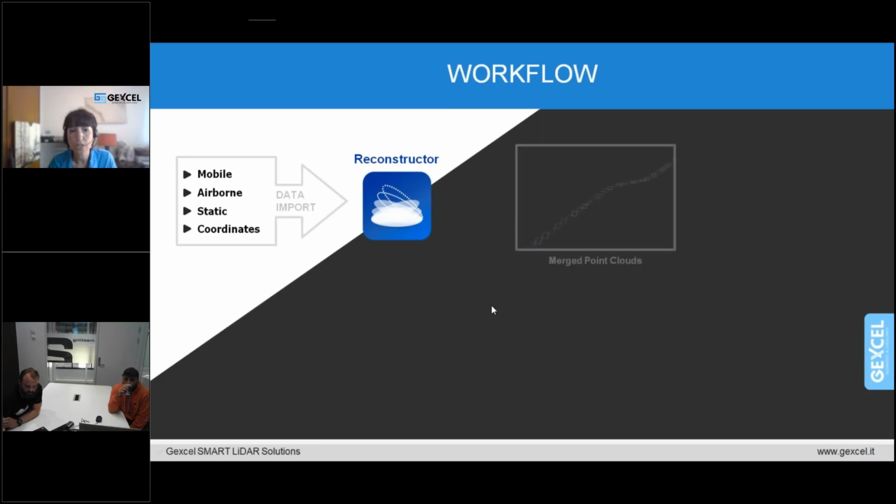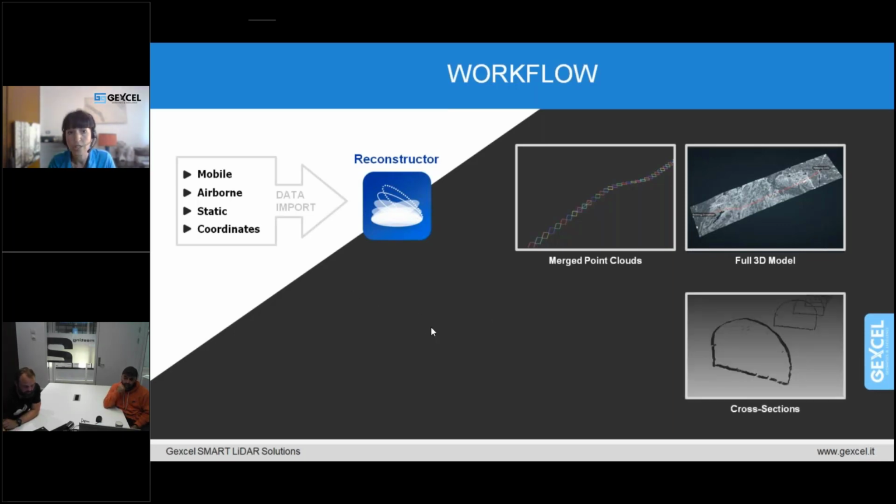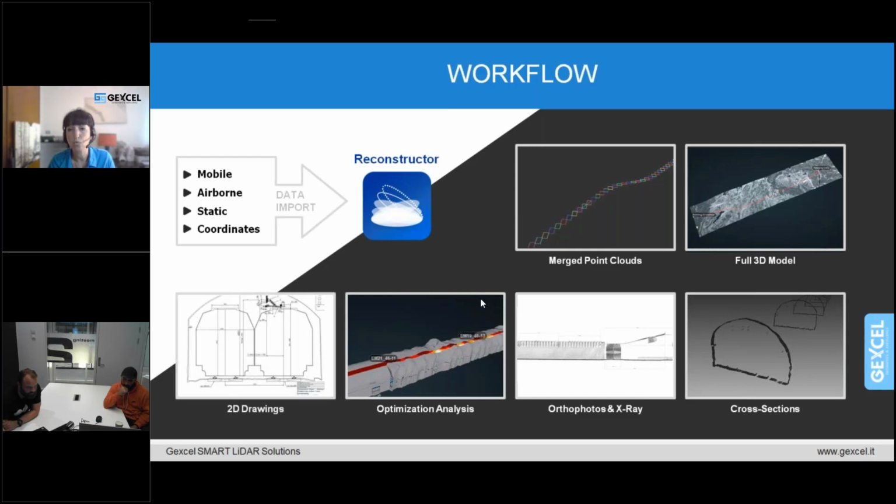So once the data is imported, we have seen that the software can automatically register all the scans together without using any kind of target, and then proceed with the output extraction, such as the full 3D model, the cross-section creation, the orthophoto, as you mentioned, and then the elevation plans and comparison analysis, and then the 2D drawing extraction, and even more, of course, depending on your needs.